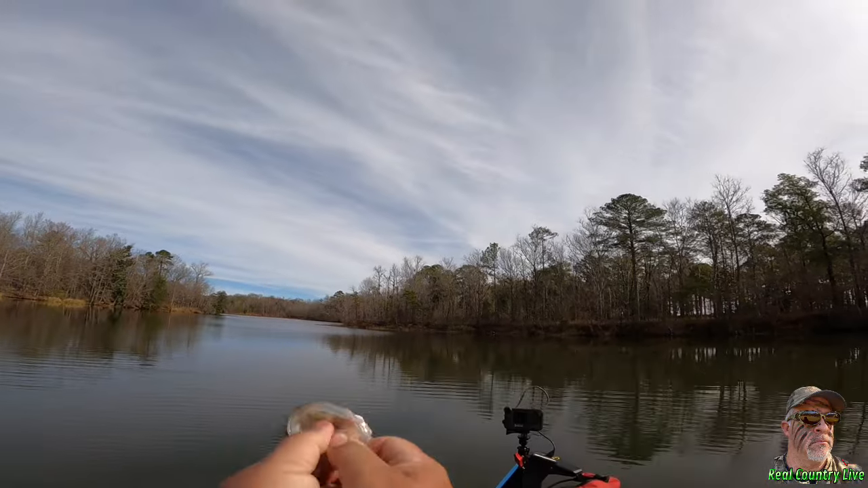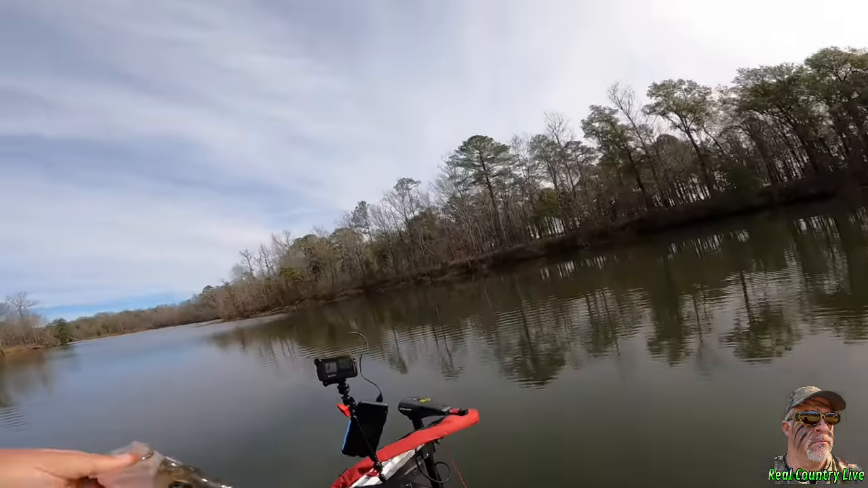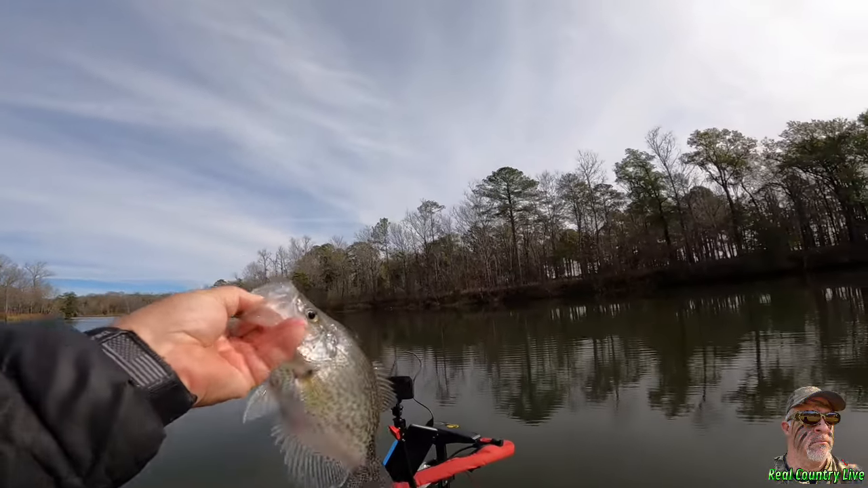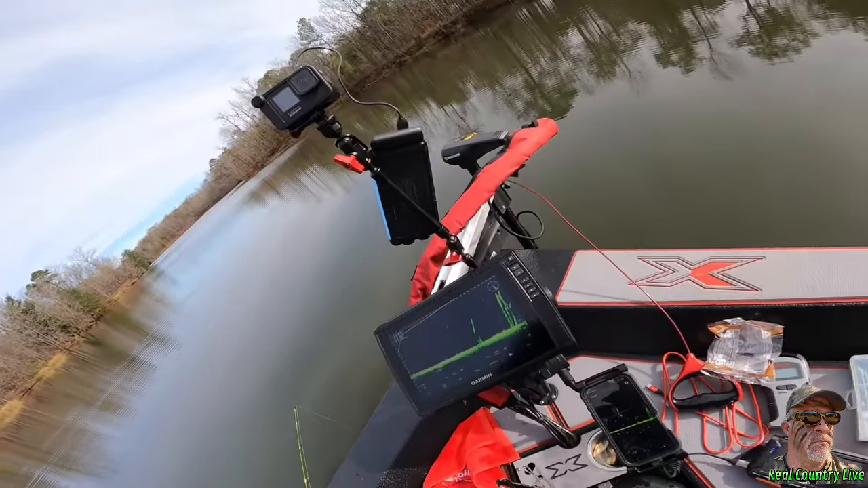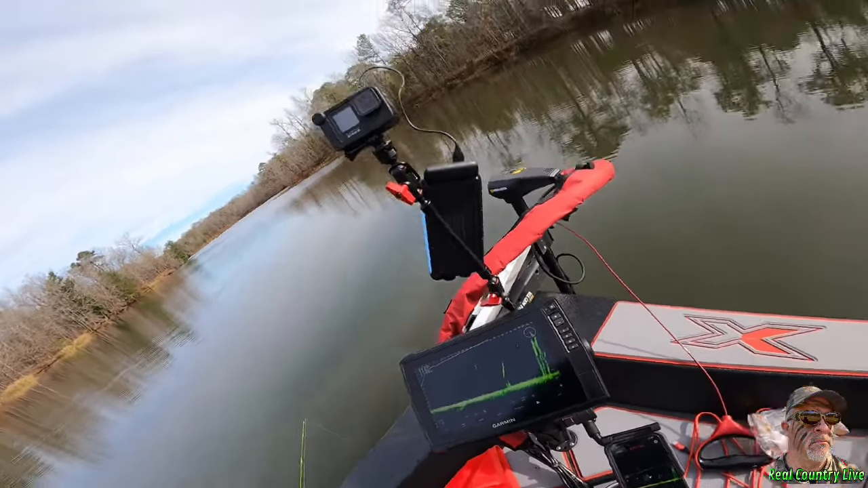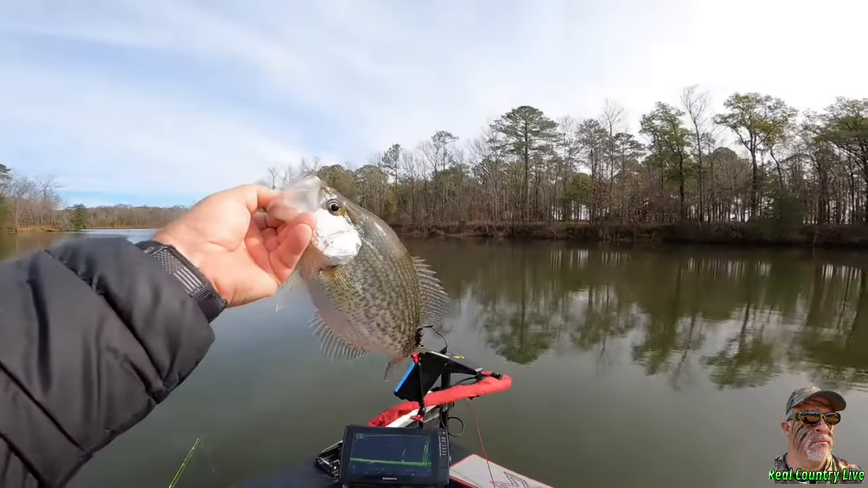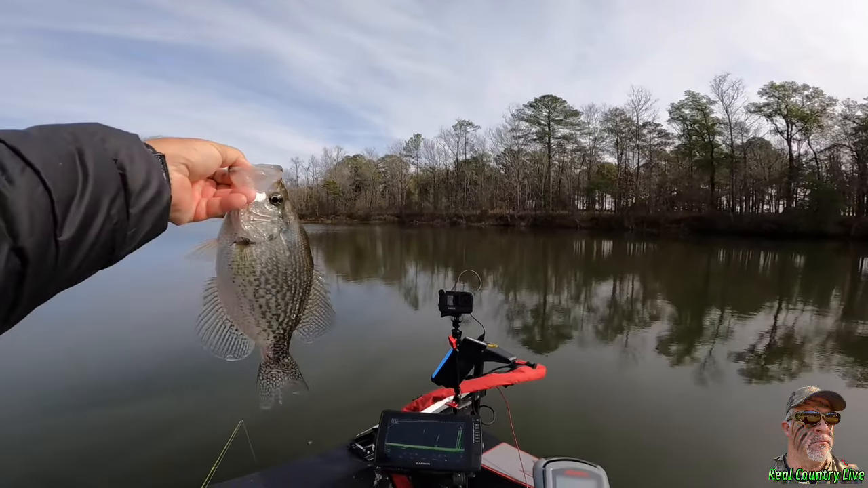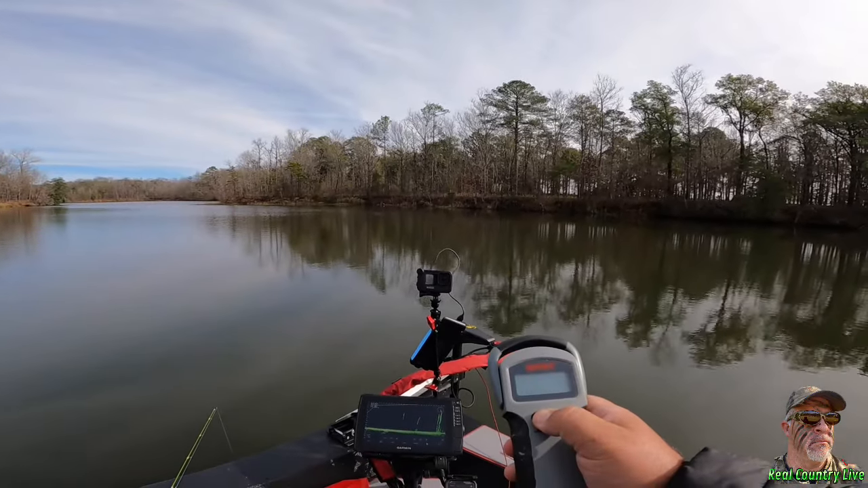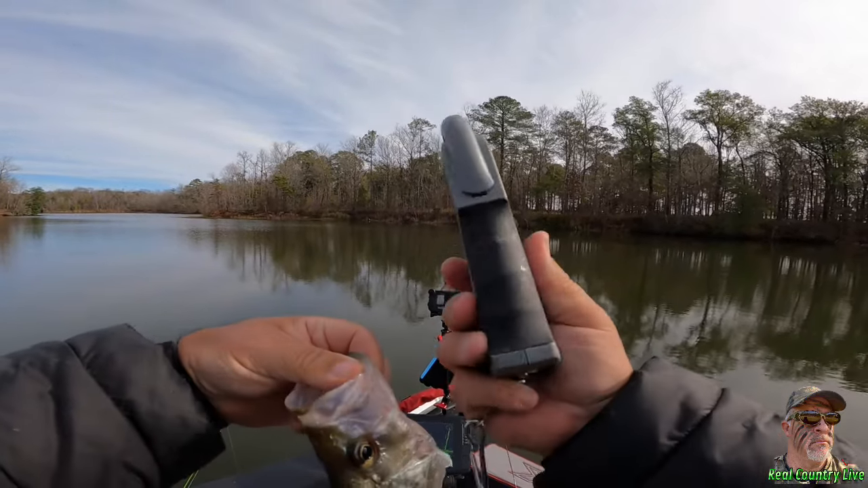That was the perfect scenario, y'all. And that's what I'm doing in here. That's how I'm successful in here on this crappie. I mean, there it is right there. I don't know what this weighs, but she's close to a pound. Let's weigh her and see what we got.